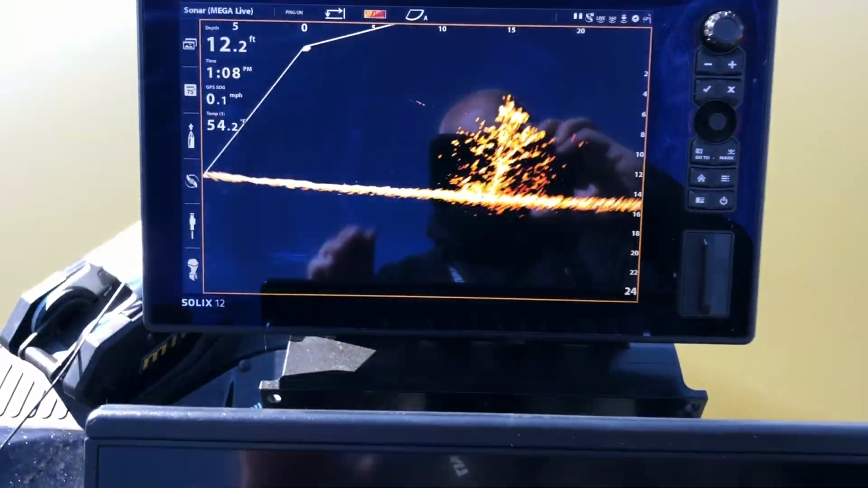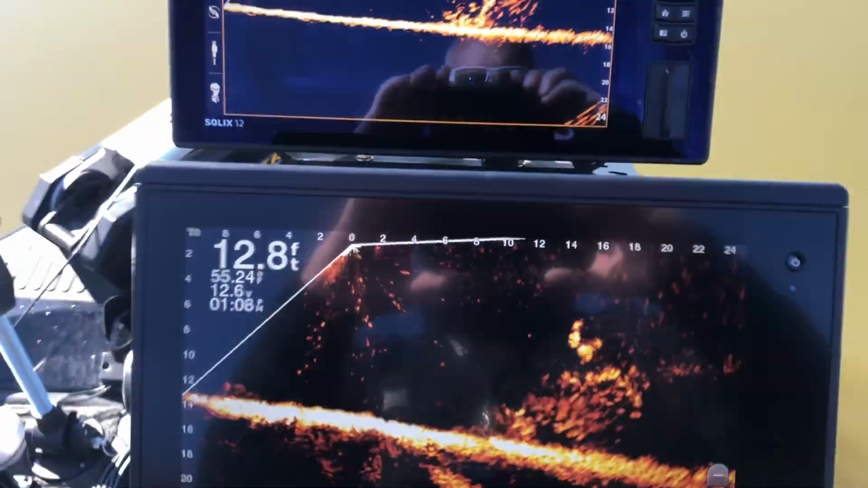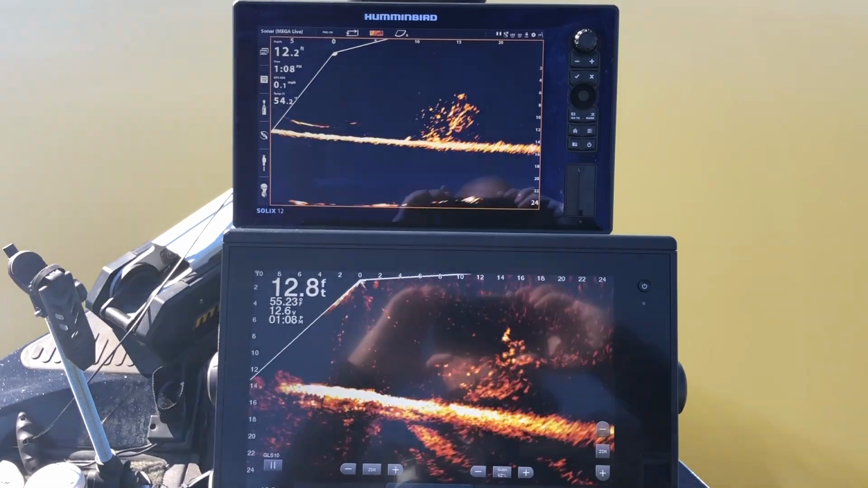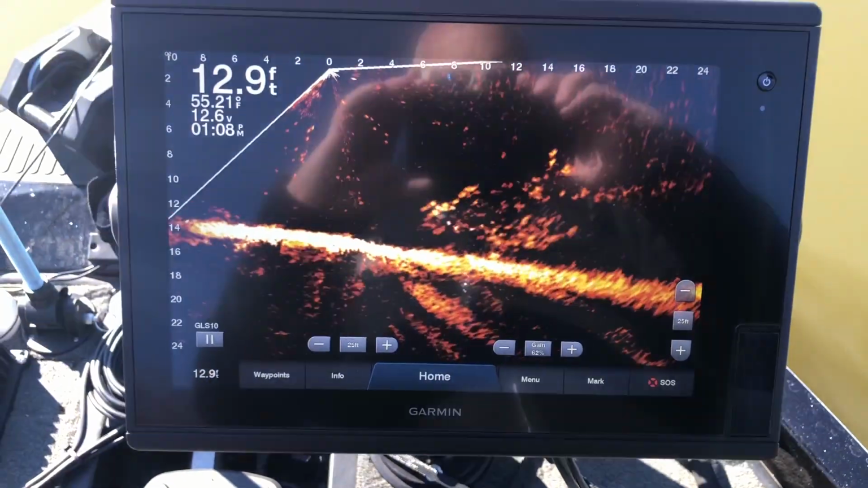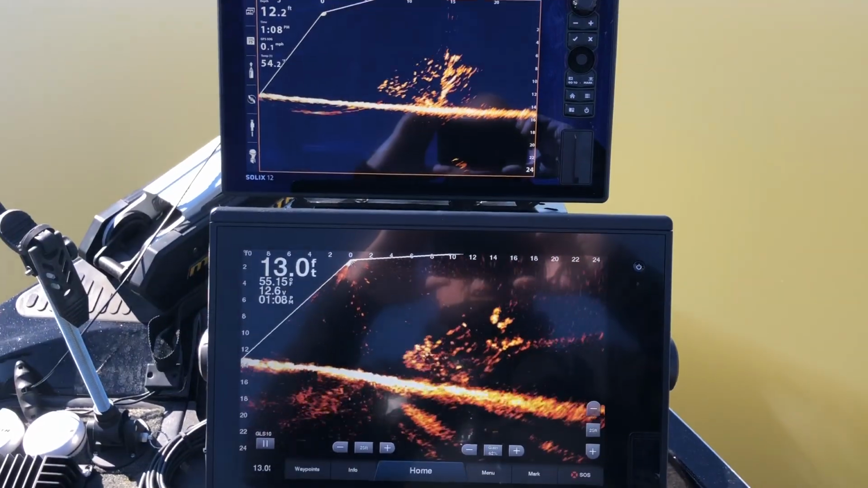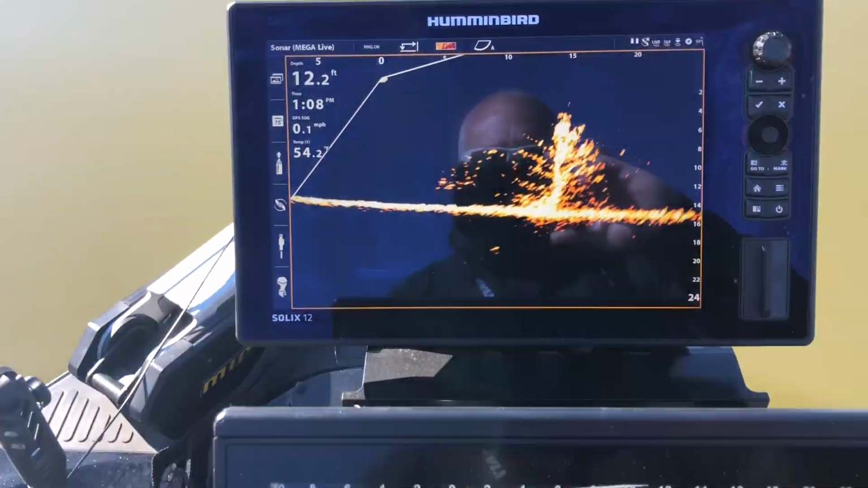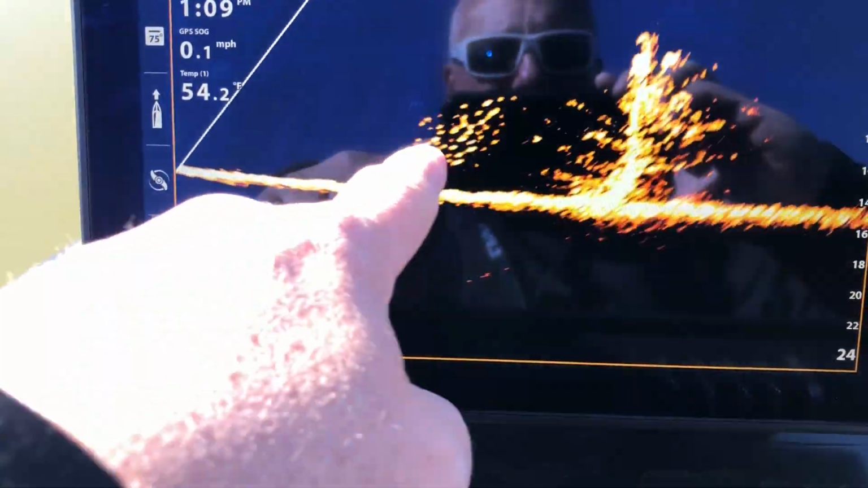Now I am getting a little bit of interference. You see those lines that pop up? I am getting some interference, but you know what? I'd rather have a little bit of interference and be able to run both transducers at the same time than only be able to run one. But as you can see, man, those things, see the crappies swimming around the brush pile right over here?